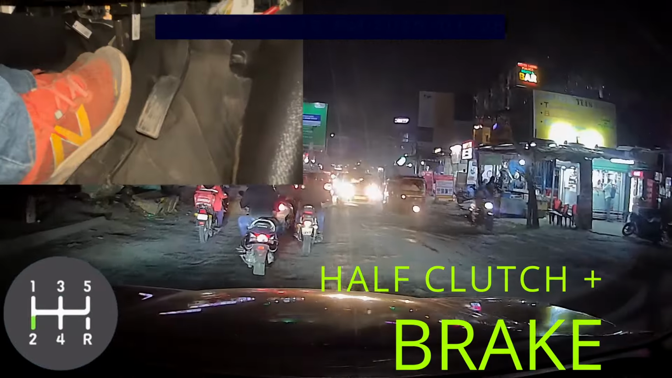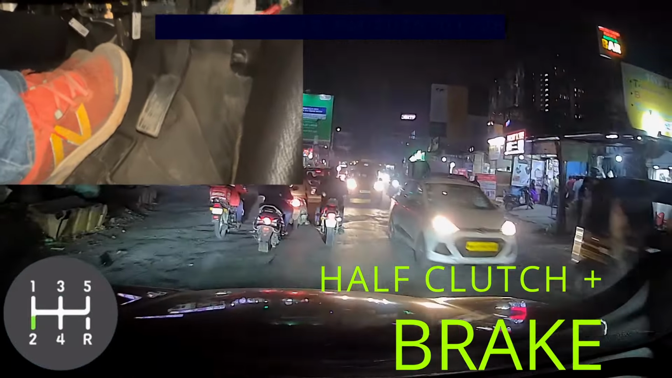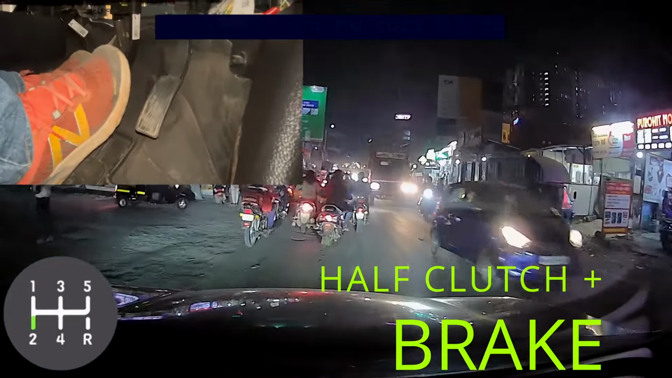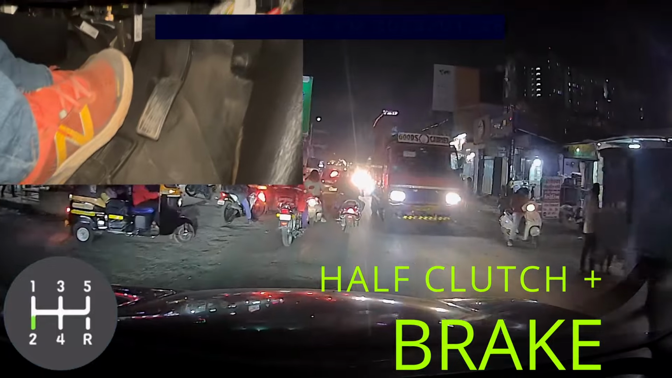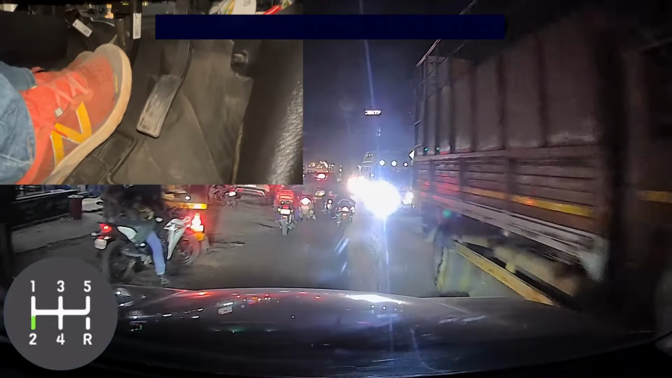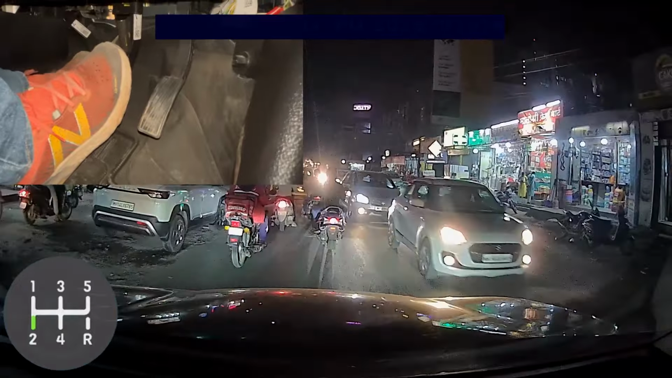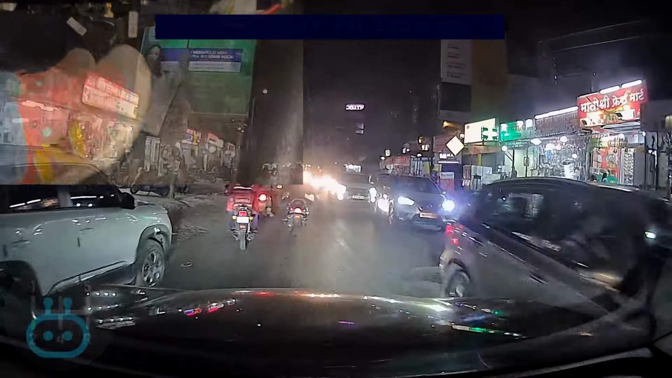Very nice. Now we are entering the traffic zone. Still in the second gear, slowly moving. This is a half clutch scenario, but I am using the brake instead of the accelerator because I was already on the downhill, like it was a slope area. Okay, so now there is one car who wants to enter.